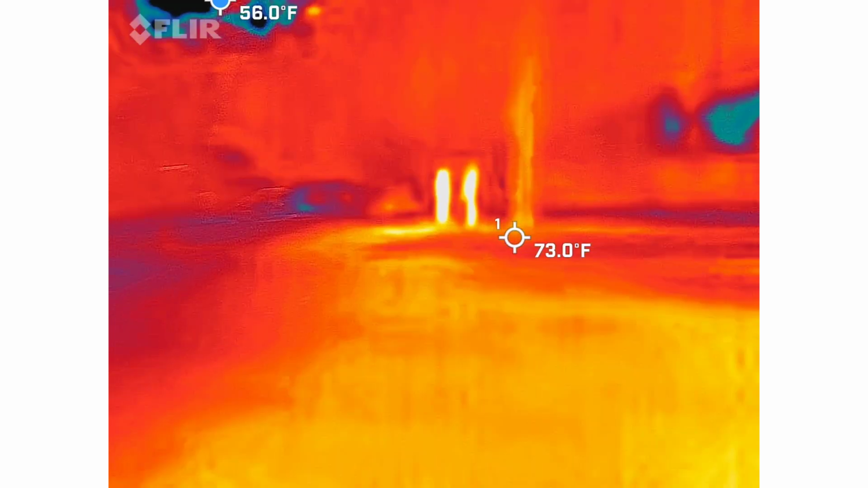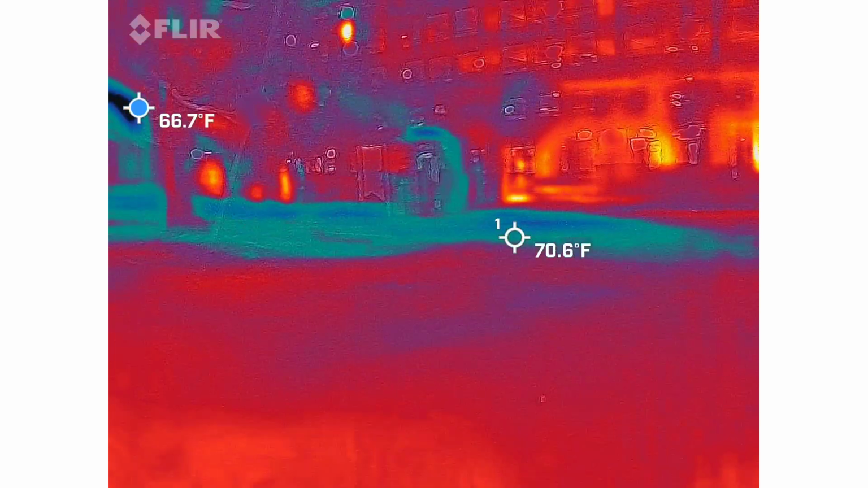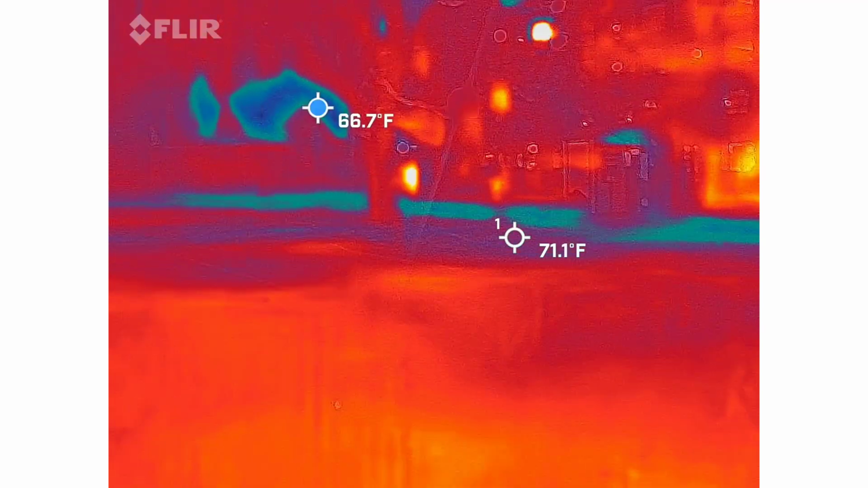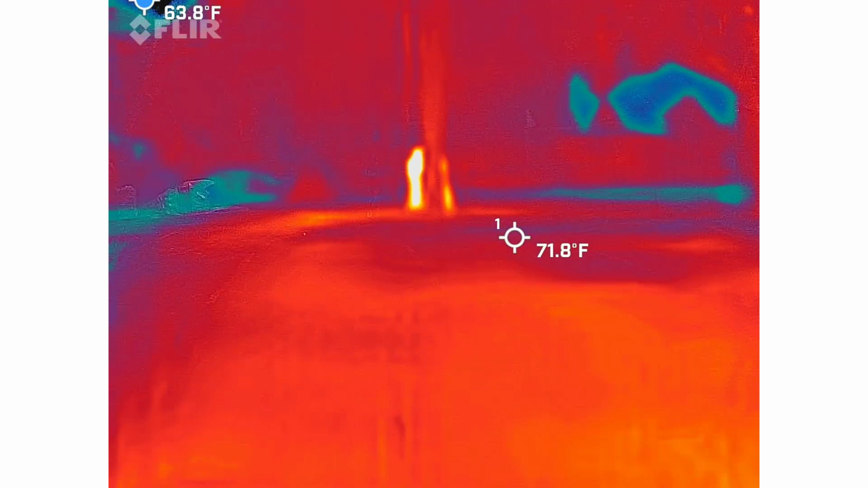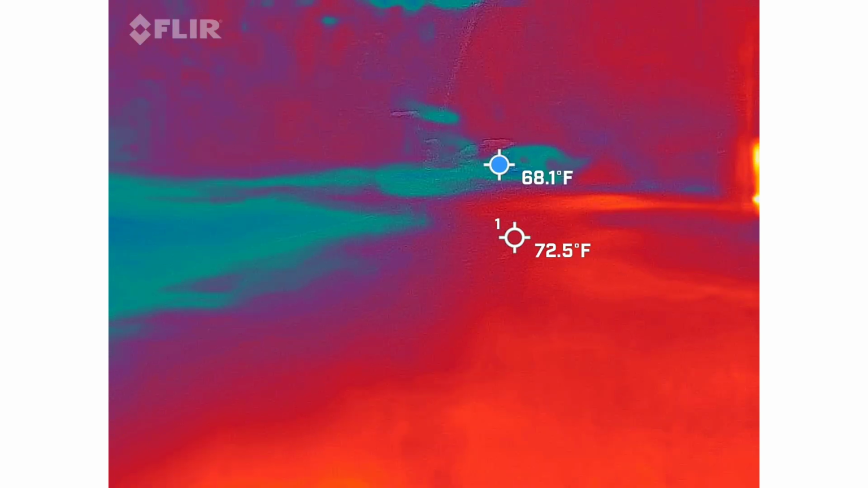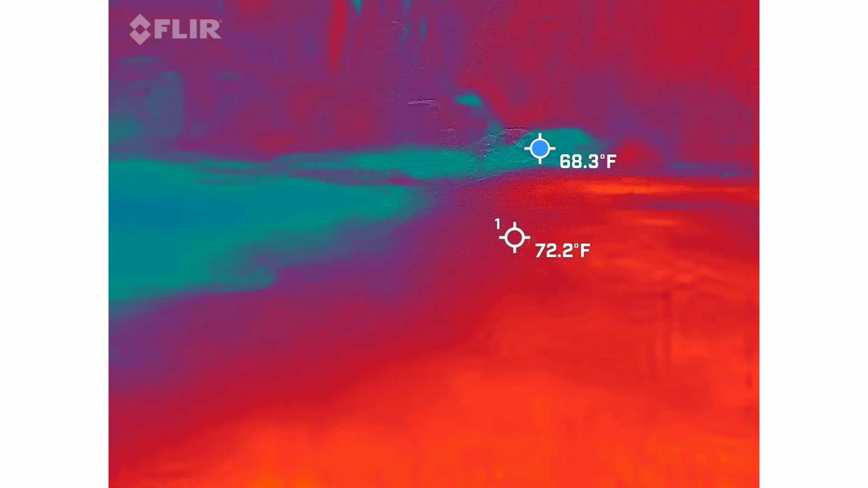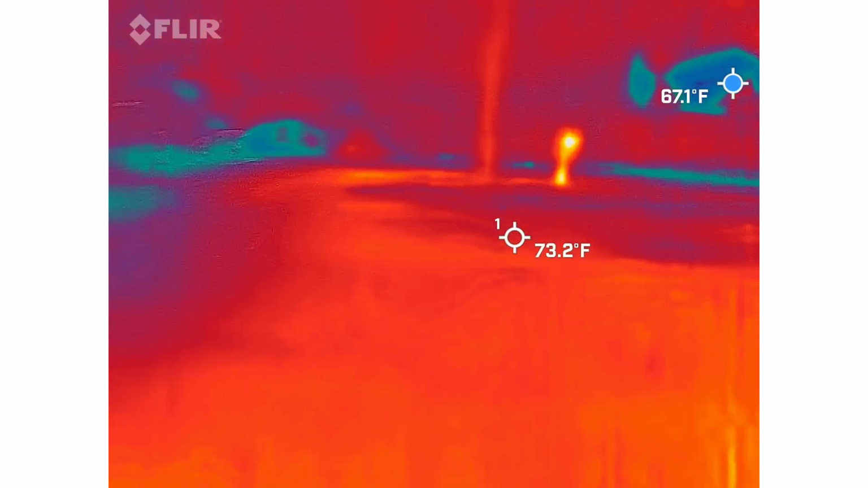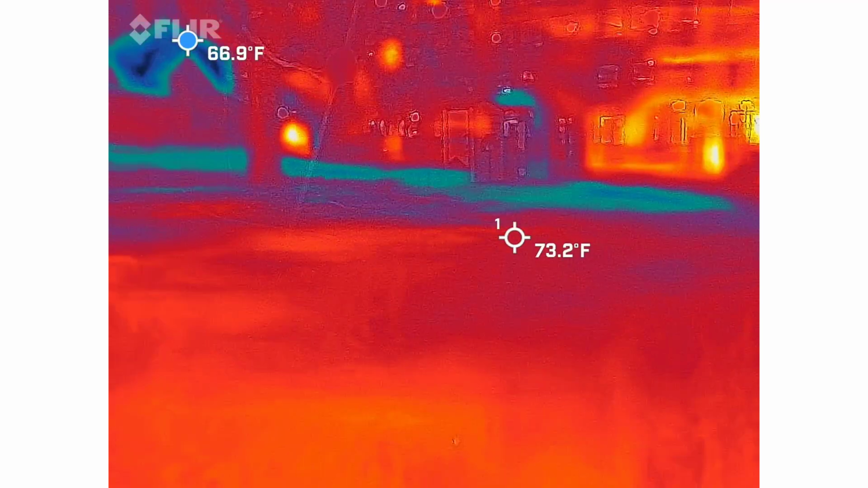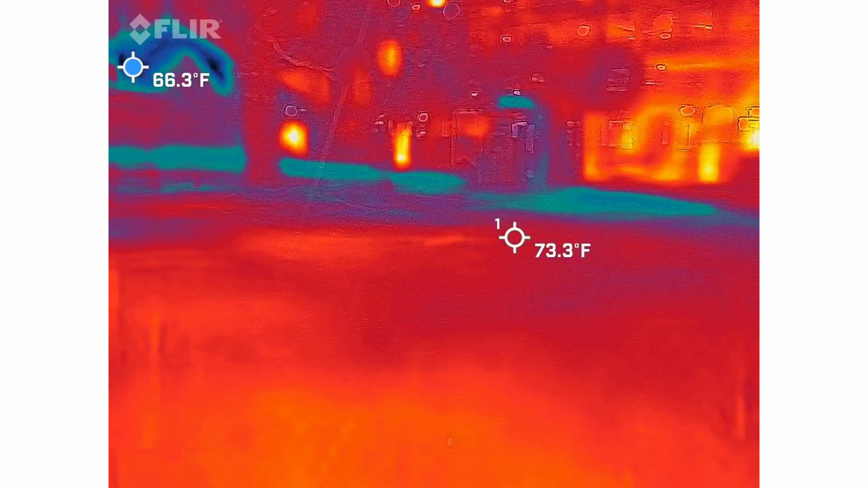Can we get anyone to show themselves in this parking lot? You are here. Tell me something about yourself.